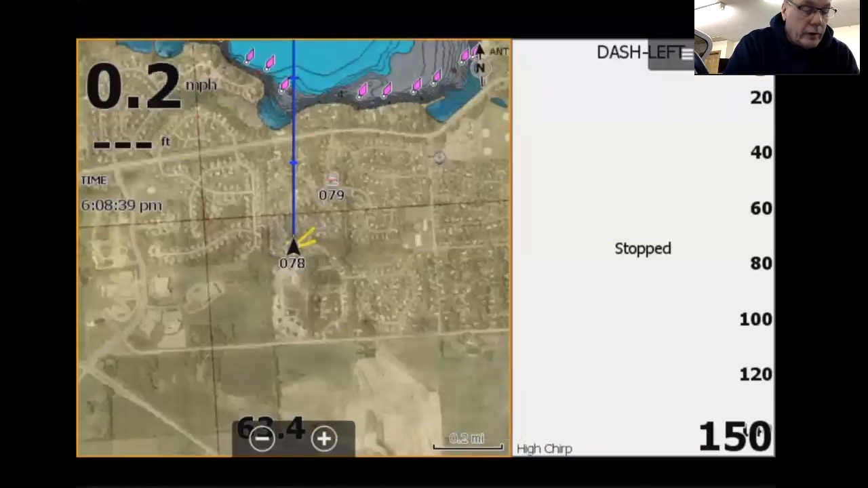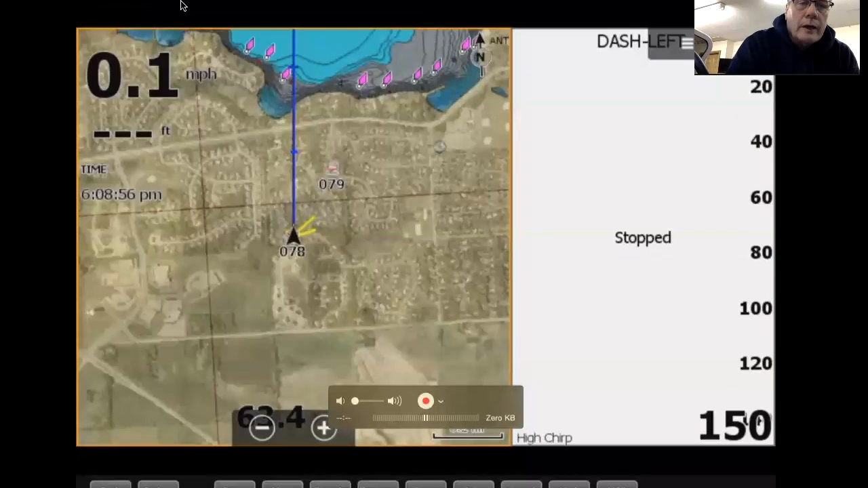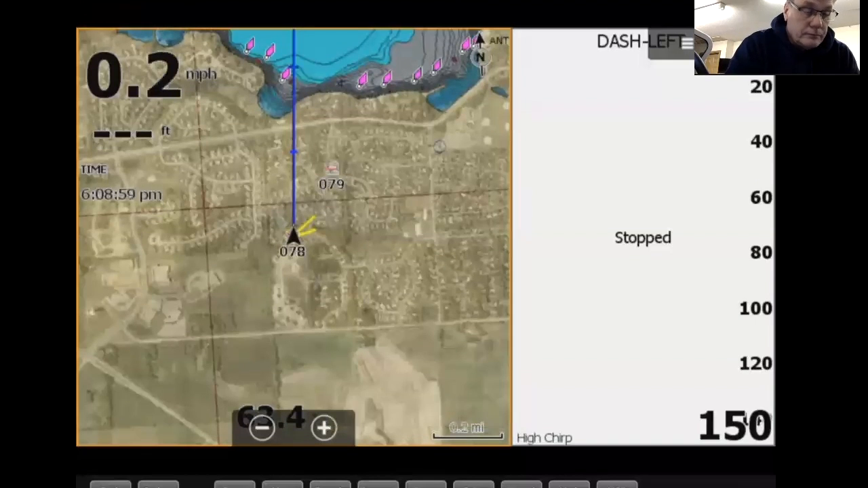Okay, so let's get started on the Navionics app here. We're going to do a live demo. What I did is I brought up my app on my iPad, and so what you're looking at is my iPad screen. It's hooked from my iPad up to my computer here, so I can share the screen. And so again, the Go Free app, pretty cool. I'll show you how it works here real quick.